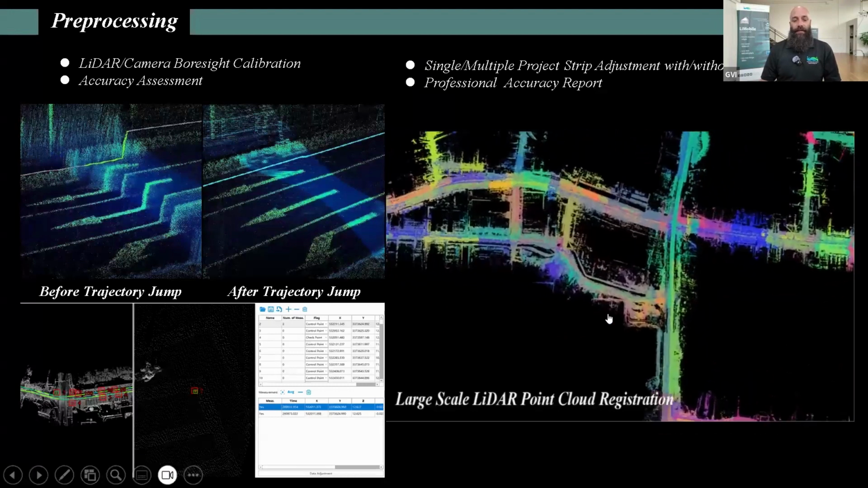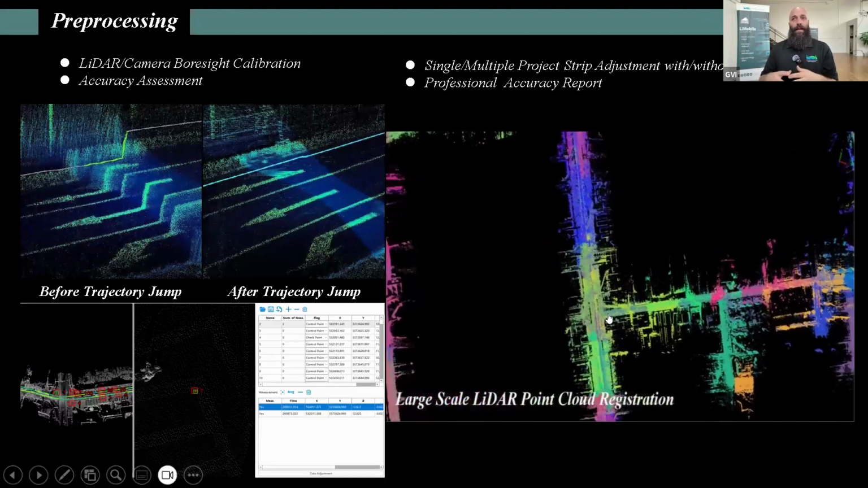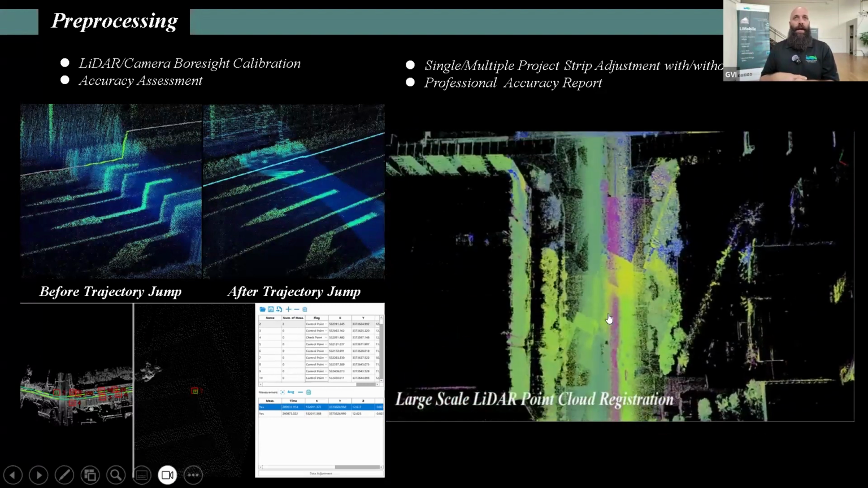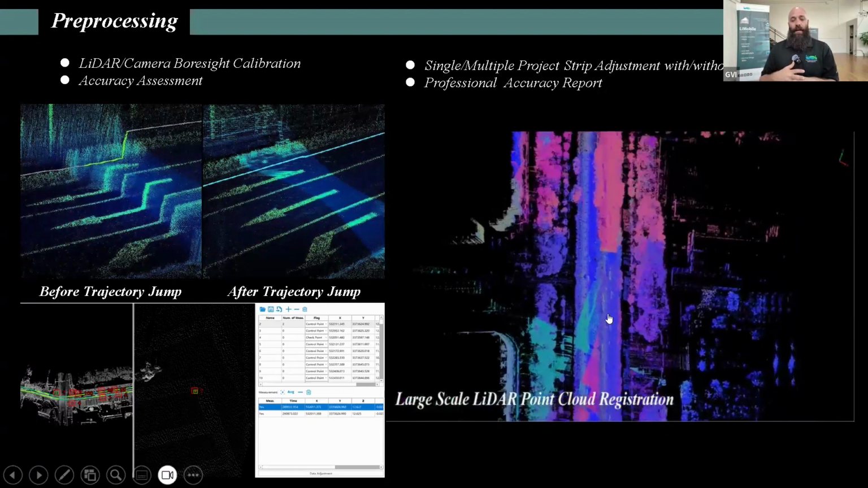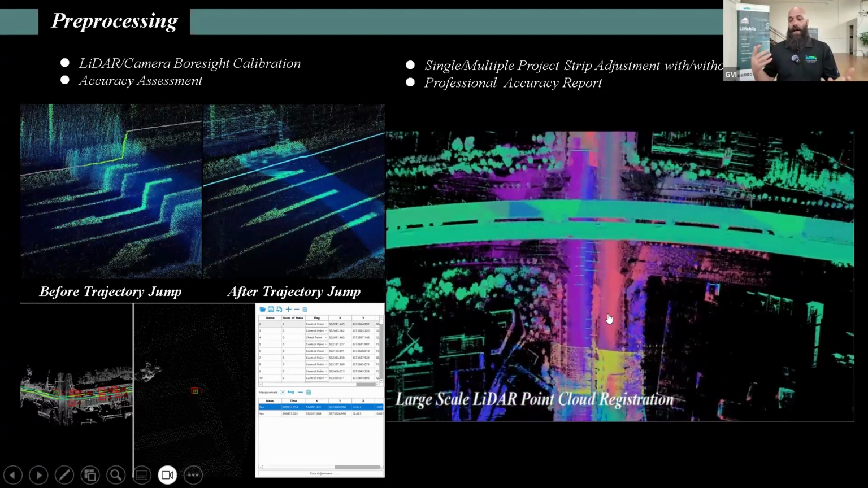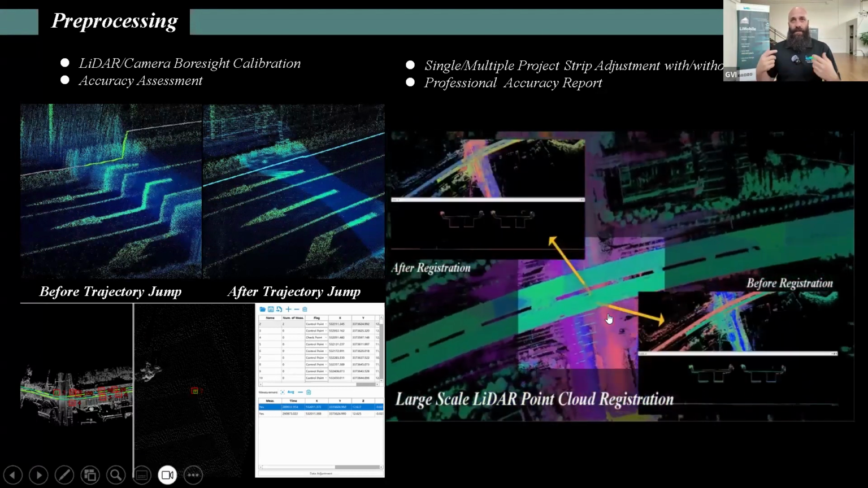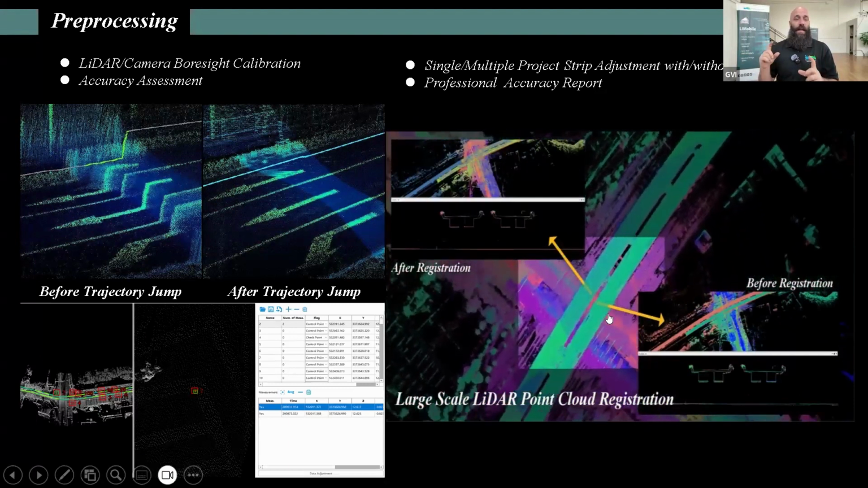So some of the key features within LiDAR360 MLS, which allows for cleaning up even third-party data, would be the LiDAR camera and boresight calibration and accuracy assessment, also running trajectory jump errors. The software does automatically allow for 2 different types of detection when it comes to specific trajectory style jumps.